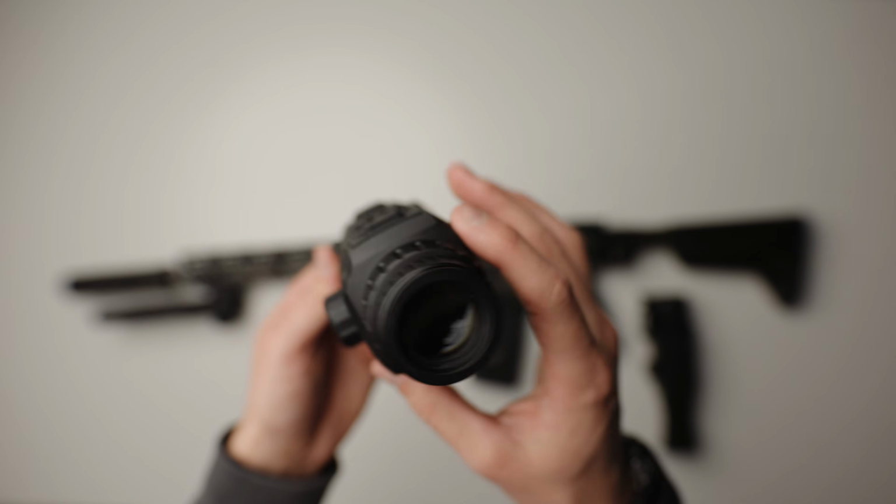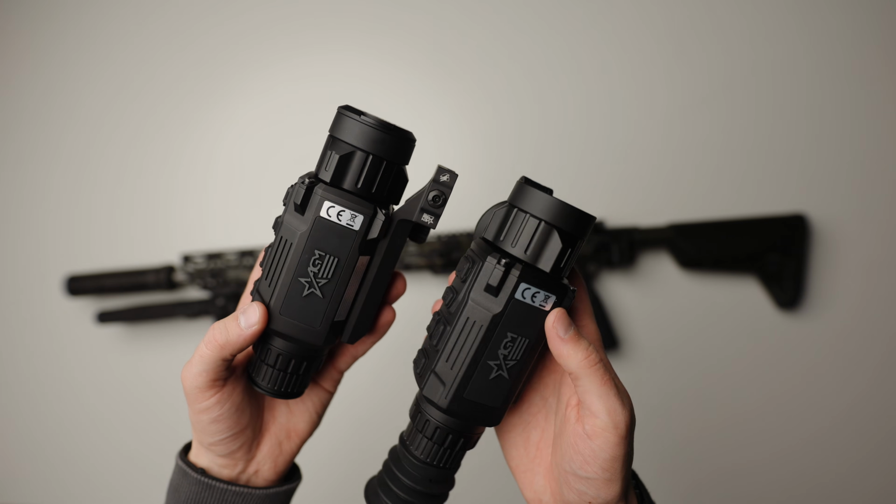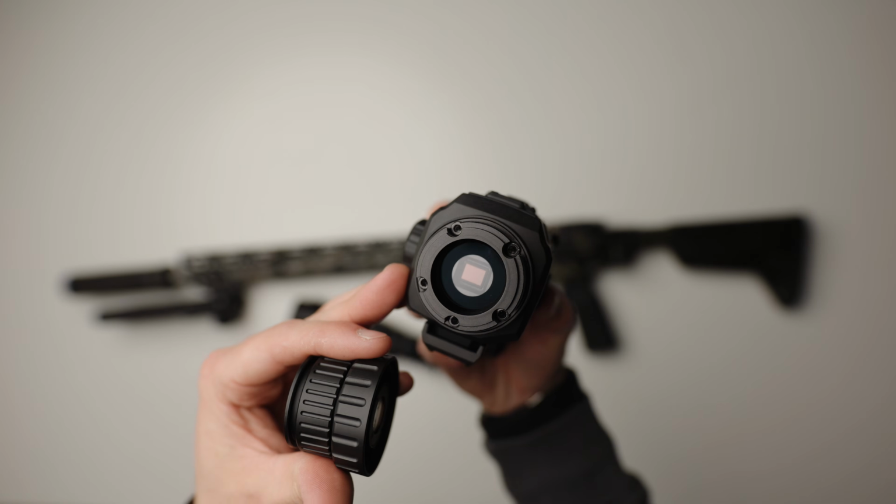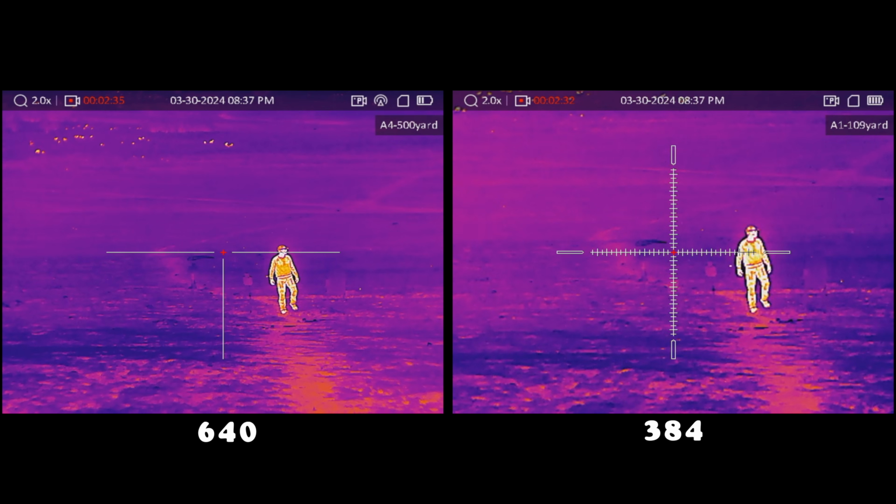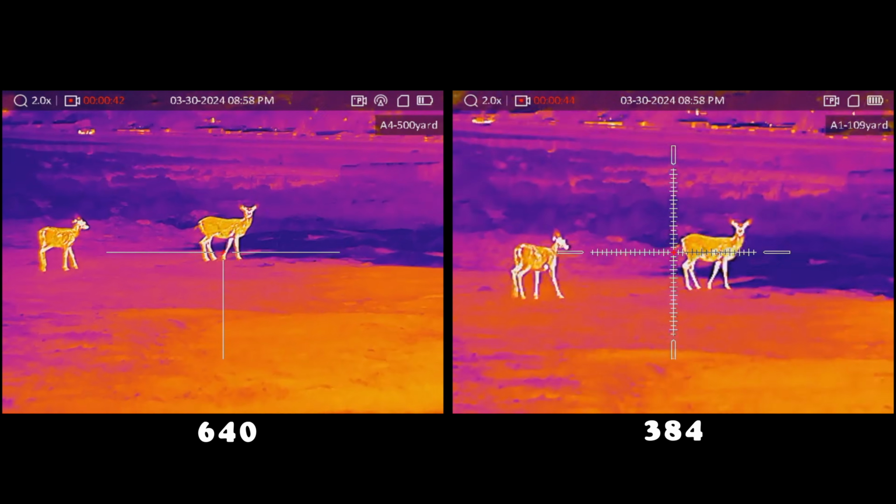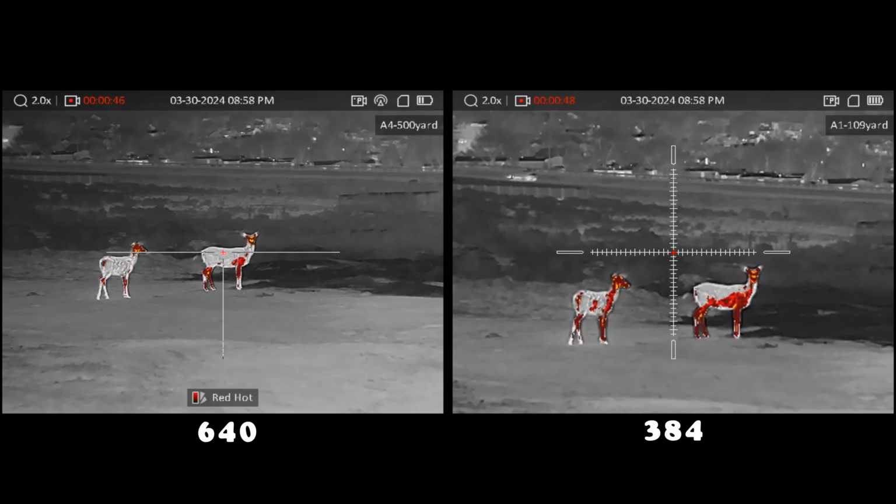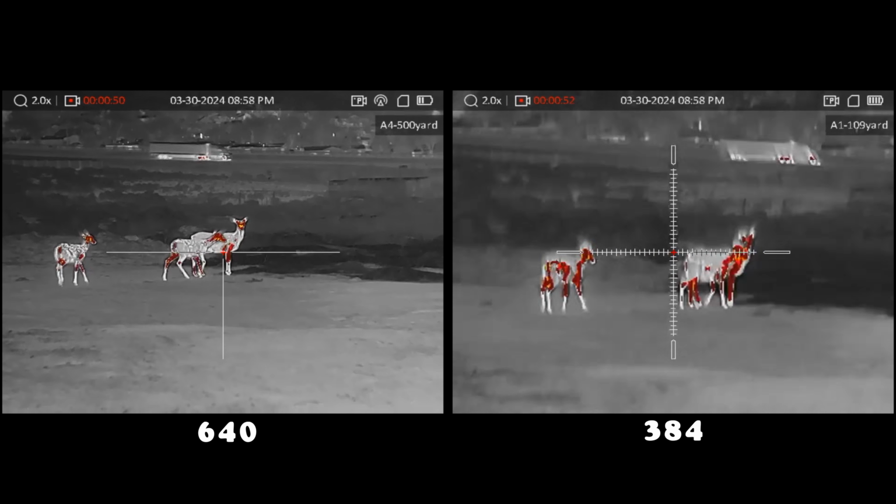version 2. And one of the last features to note would be on both the 384 and the 640 versions. On the version 2 model, you get the 12 micron sensor, which results in way more detail. You also get the sub 20 millikelvin detector, which allows the unit to detect smaller temperature variation, which again directly correlates to more detail. I mostly used the 640 resolution unit, but even on the 384 resolution, the clarity on both are pretty exceptional. The refresh rate of 50 Hz looked awesome.